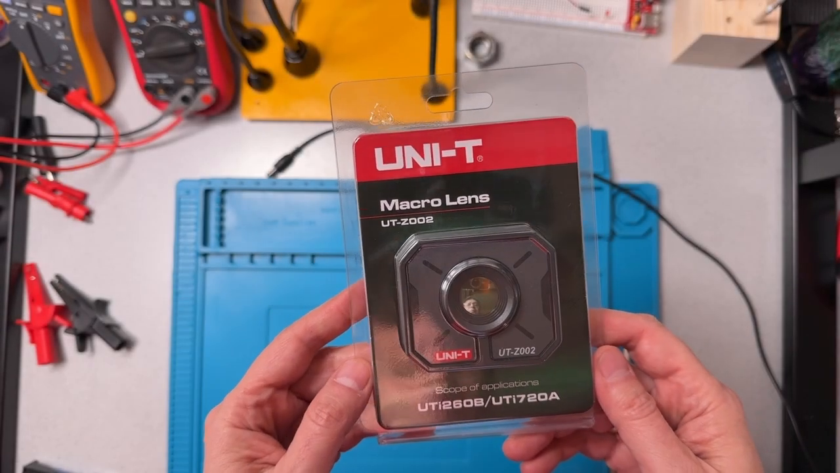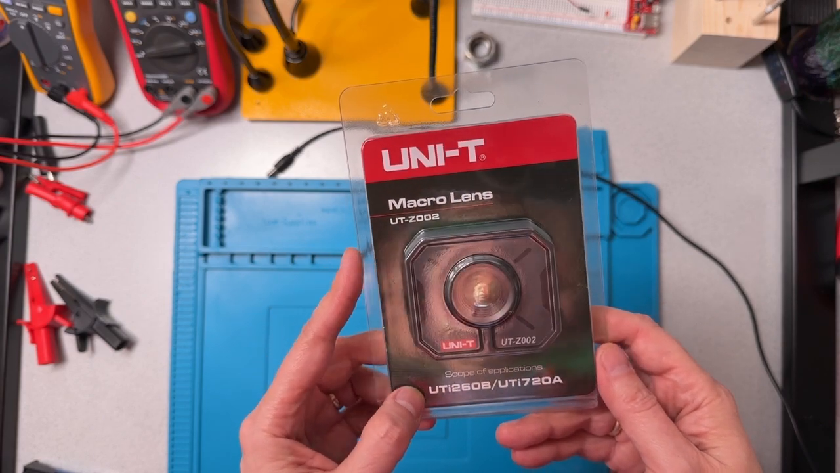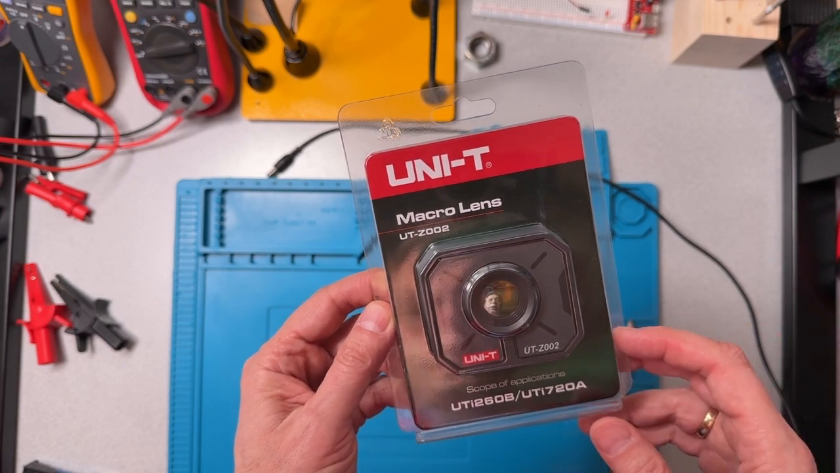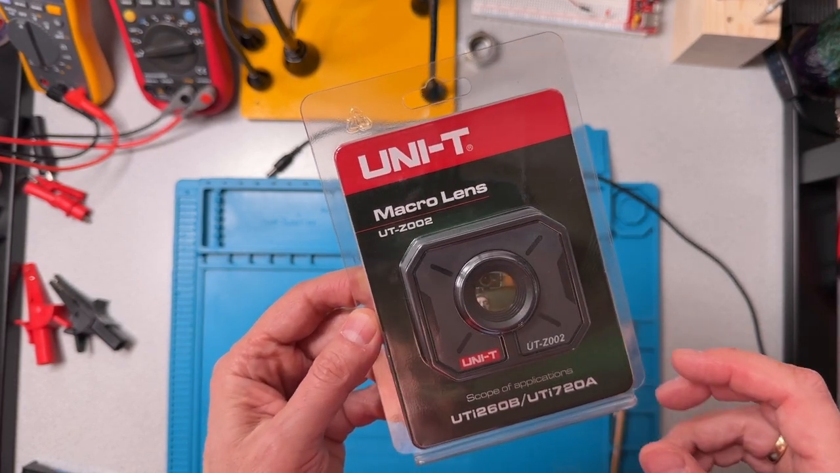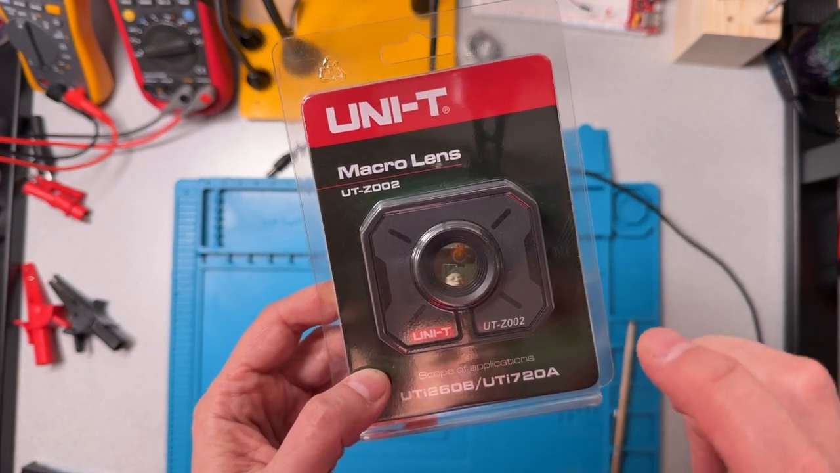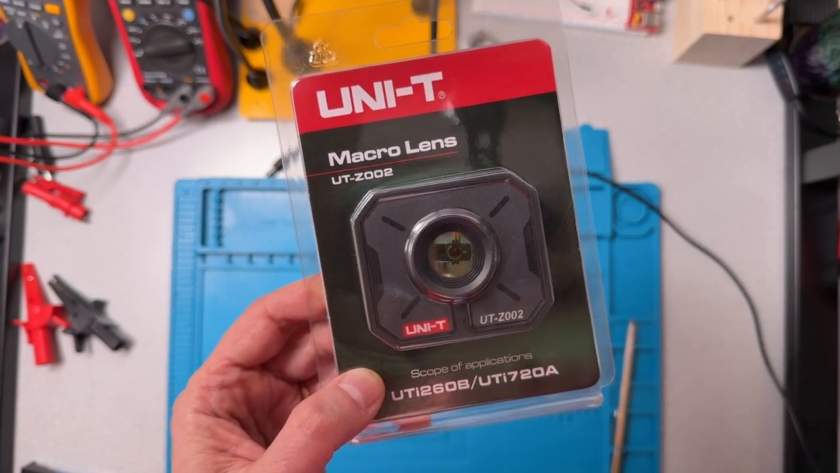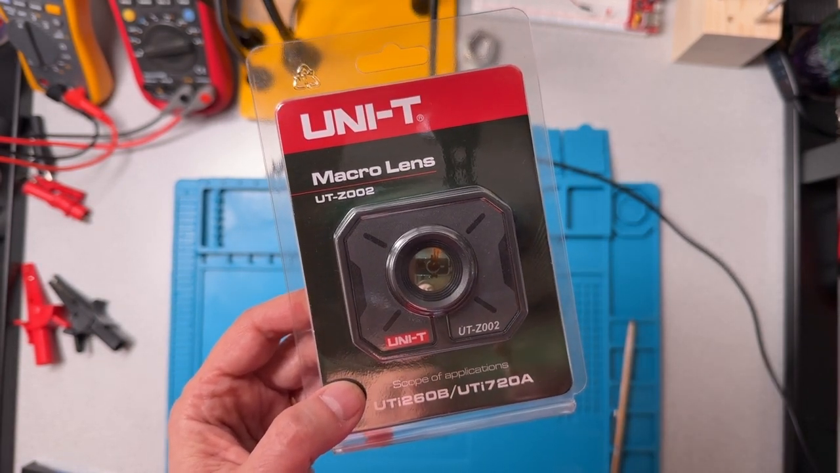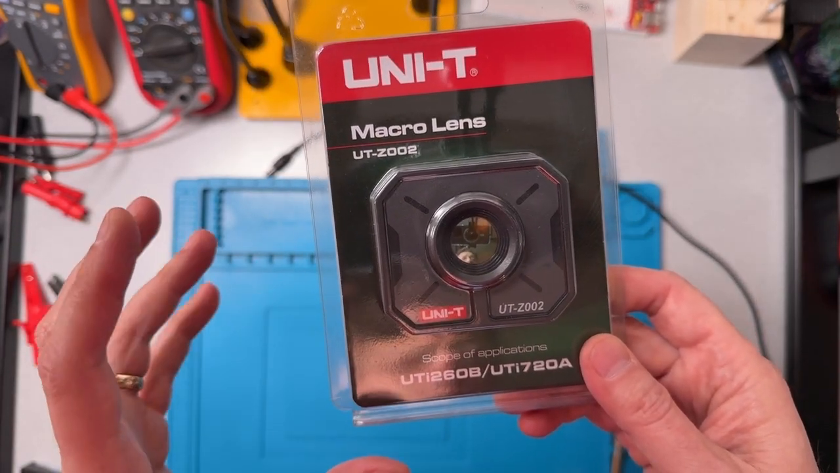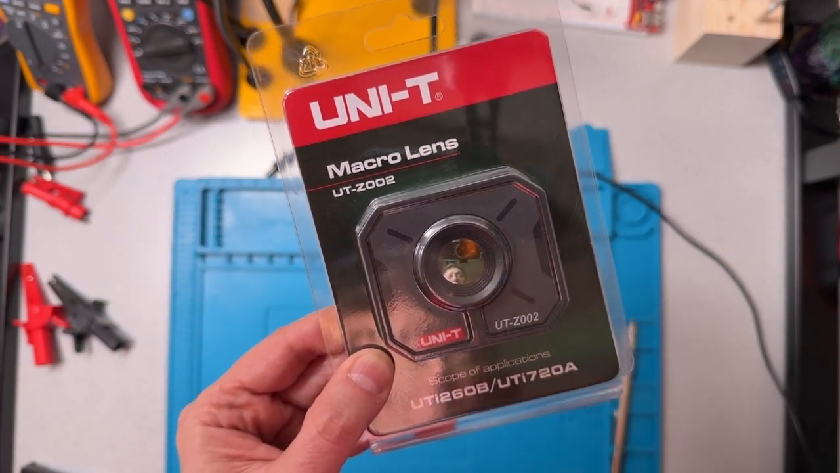One of the accessories for this Uni-T UTi260B thermal camera is something called a macro lens. The macro lens allows us to get in for really tight detail on something that's small. Primarily, I got this macro lens for dealing with electronics, where we're dealing with very small surface mount components, and we're trying to look for temperature differences on a surface mount board. But of course, it can be used for looking at anything that we want to have a look at up close. That's what the macro lens is for.